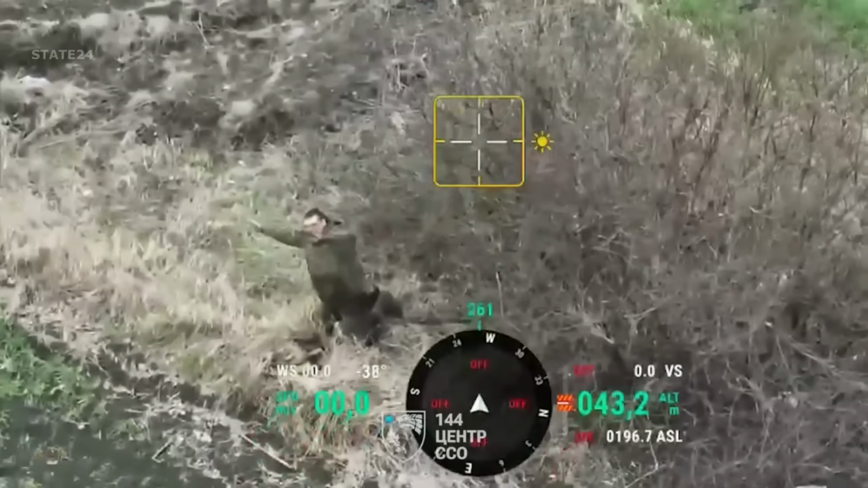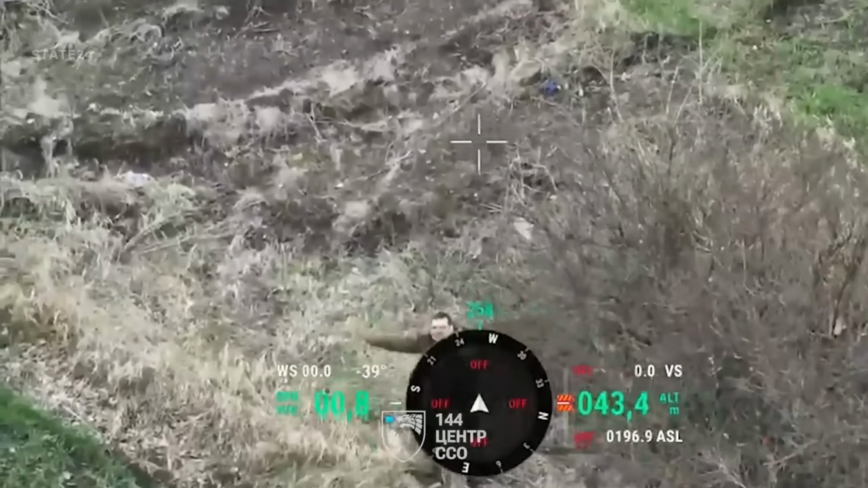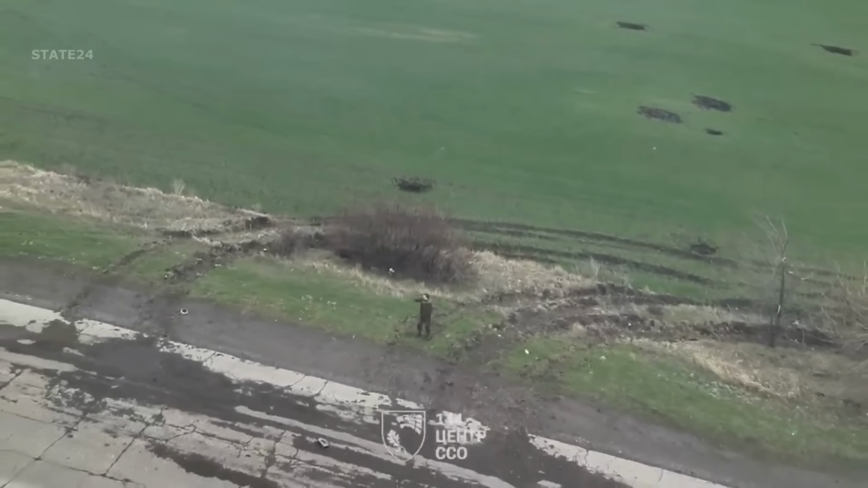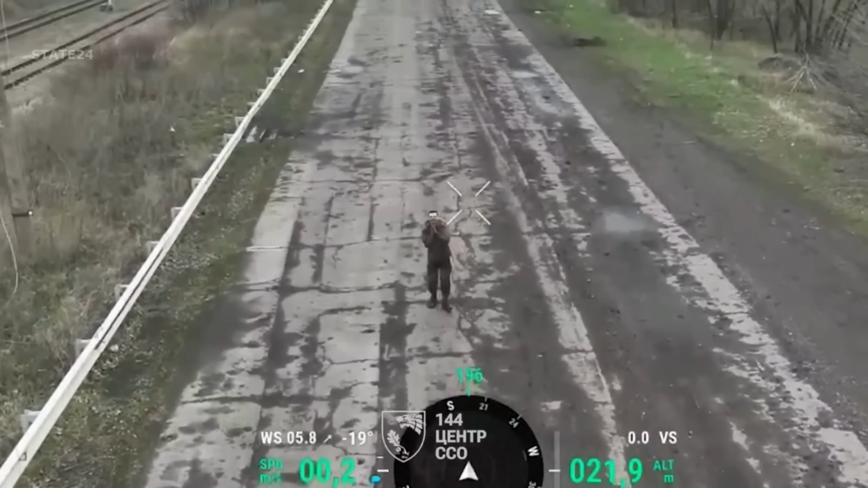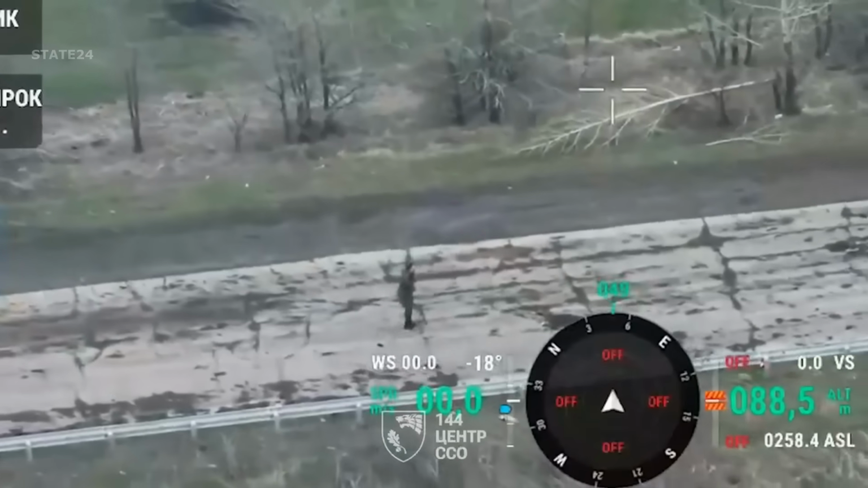Spotted by Ukraine's 144th Assault Unit, a Russian soldier decides to surrender for his life. But this request is not so easy. At first, Ukrainian forces refuse to take the Russian soldier in, but the Russian soldier continues to beg for his life. To show that he is harmless, he puts himself out in the open.